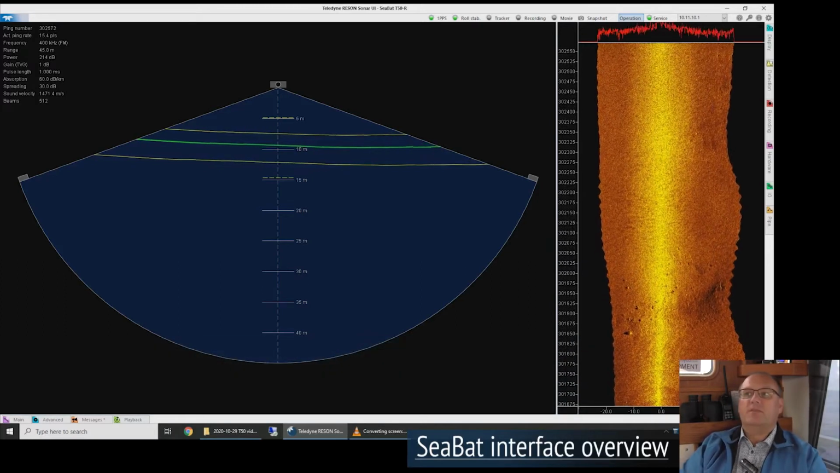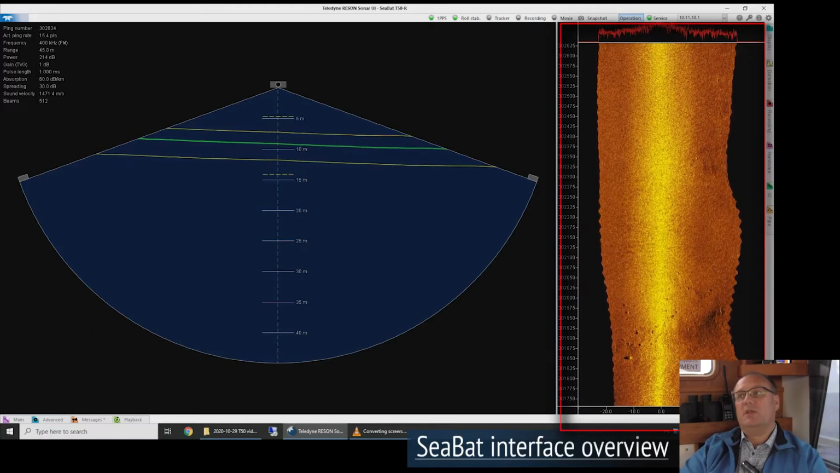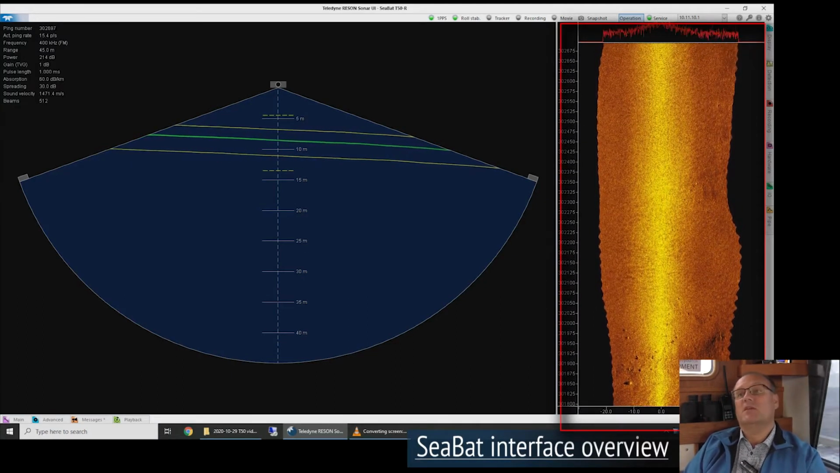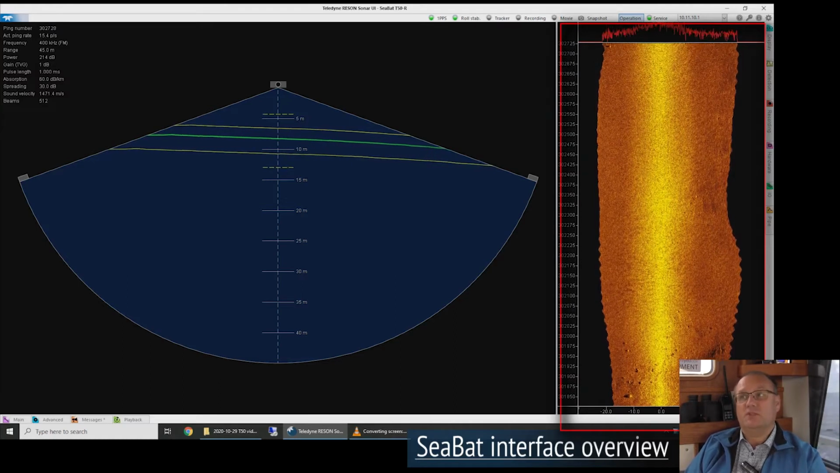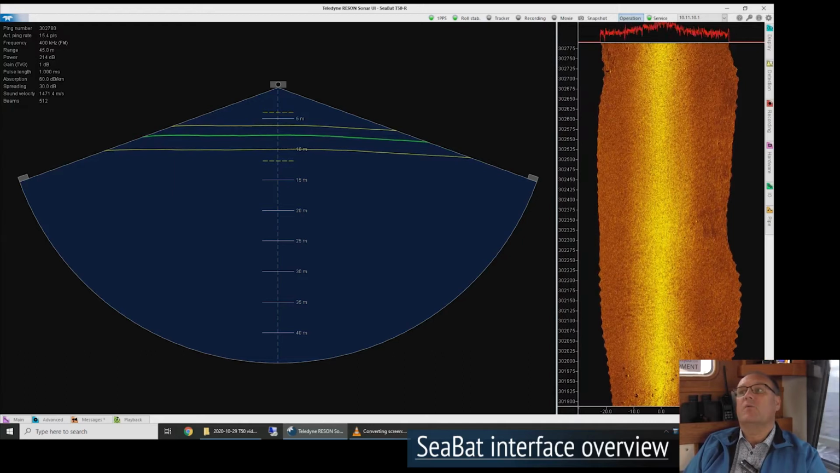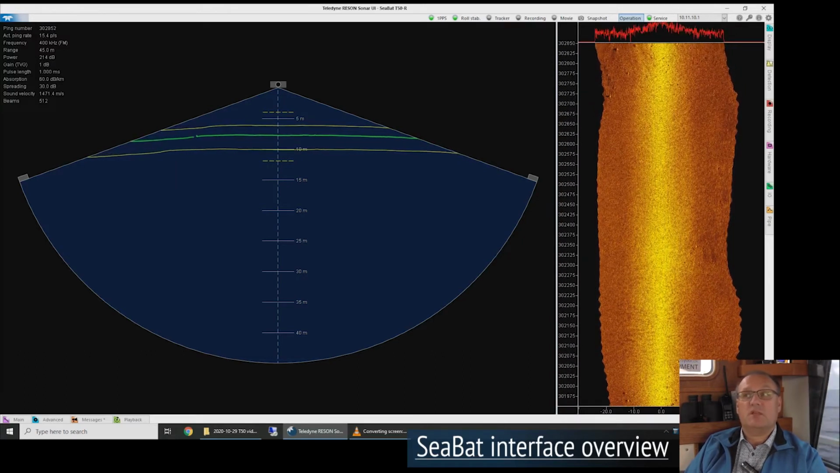Over to the right, we have our normalized backscatter display, a waterfall display showing normalized backscatter. Normalized backscatter is a SeaBat unique feature. It's a SeaBat unique output, where we have compensated for all changes to basic sonar settings in real time.